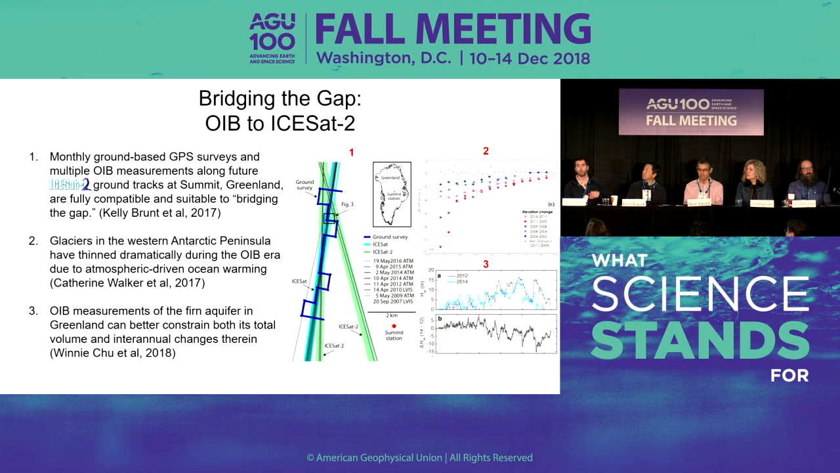So finally, I'd just like to conclude by highlighting 3 different studies that are relatively recent that leveraged IceBridge data and are maybe particularly relevant to ICESat-2 moving forward. The first was done by Kelly Brunt, published last year, and she directly compared monthly ground-based GPS surveys from Summit, Greenland, which is an important validation site for ICESat-2, with the various IceBridge underflight flights that have occurred there over the past decade. And she found that they were all fundamentally compatible, and that's great. That means we're well set up to make a comparison there in the future with ICESat-2.